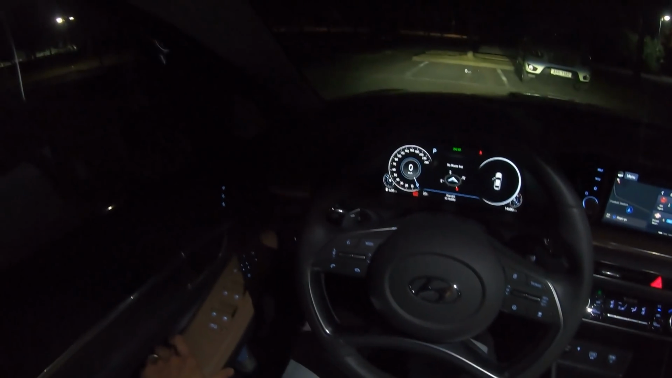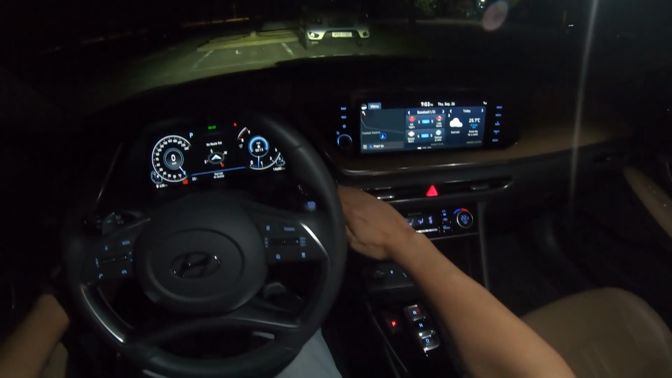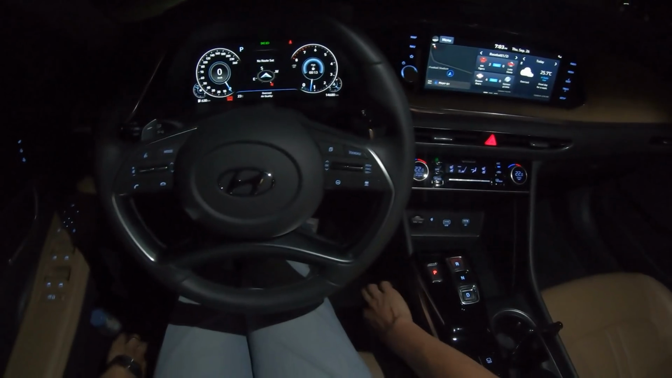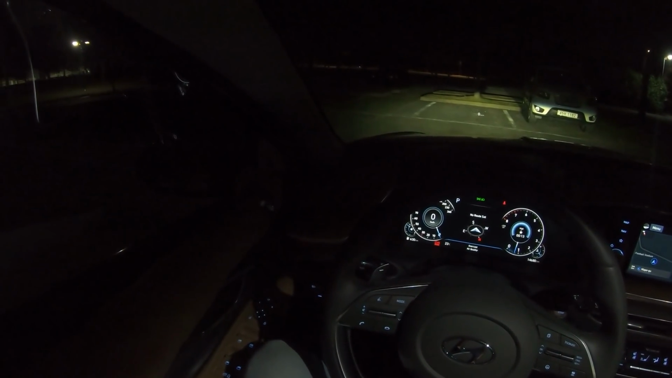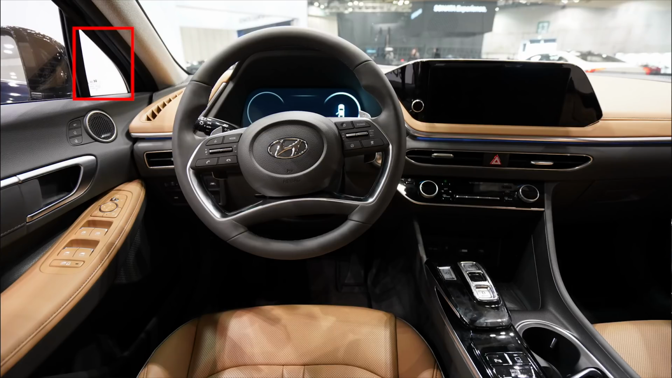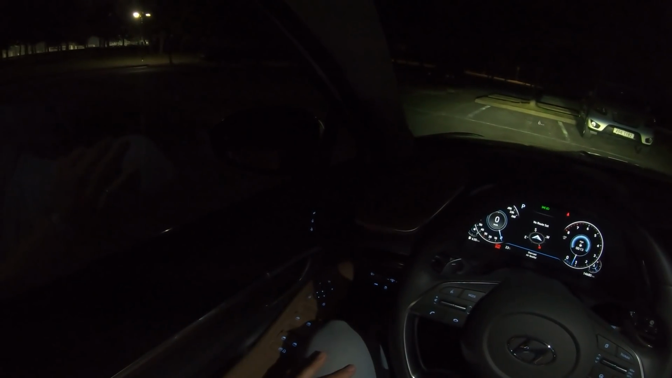So what we have here is pretty nice as well. Soft touching material, soft touching material, soft touching material, up to this line. Whatever is below is hard plastic, but you know, it's understandable. We also have for this new Sonata this small window right here, and see, the front ones are automatic. Looks pretty good.